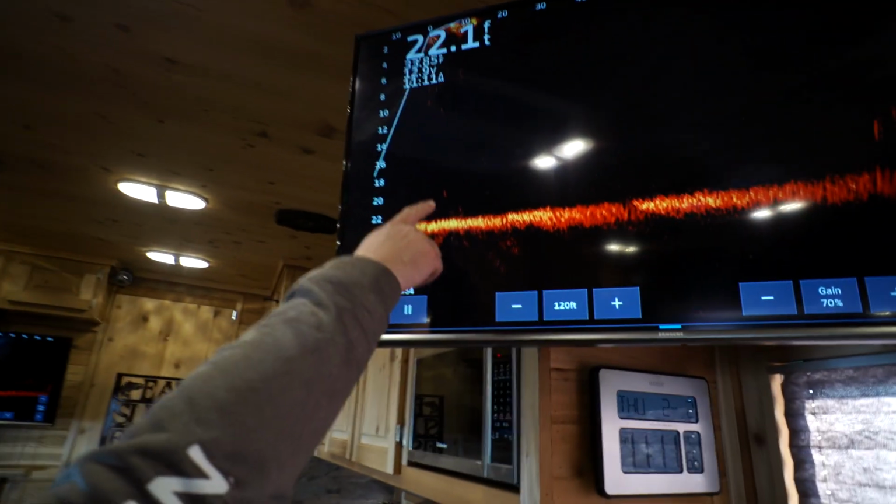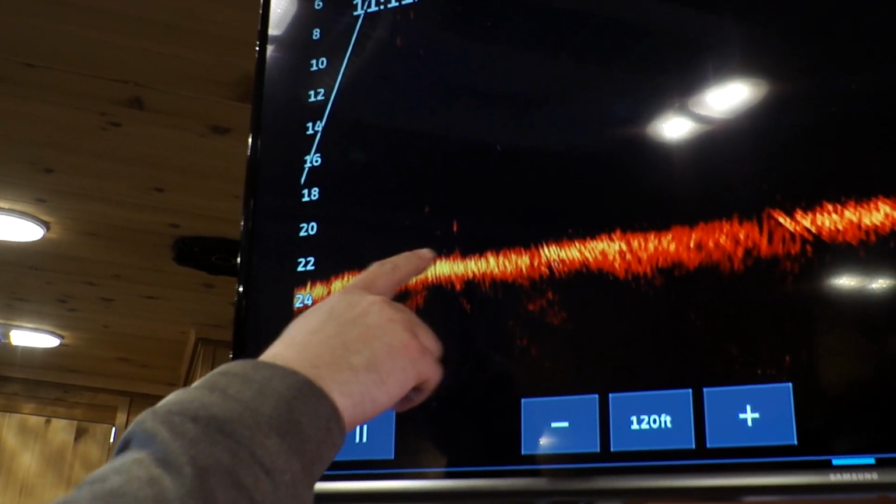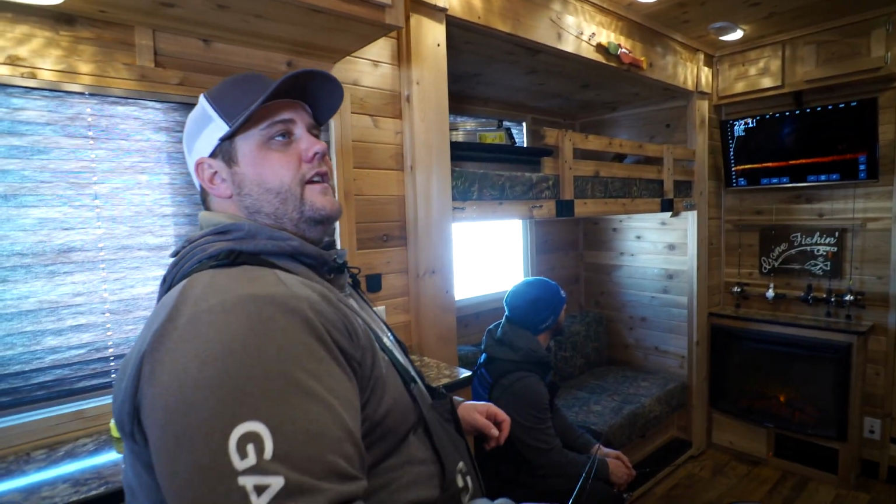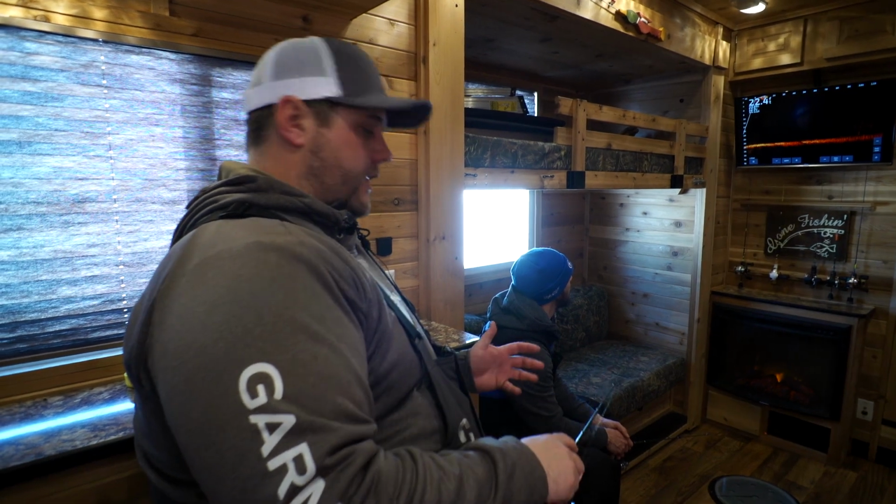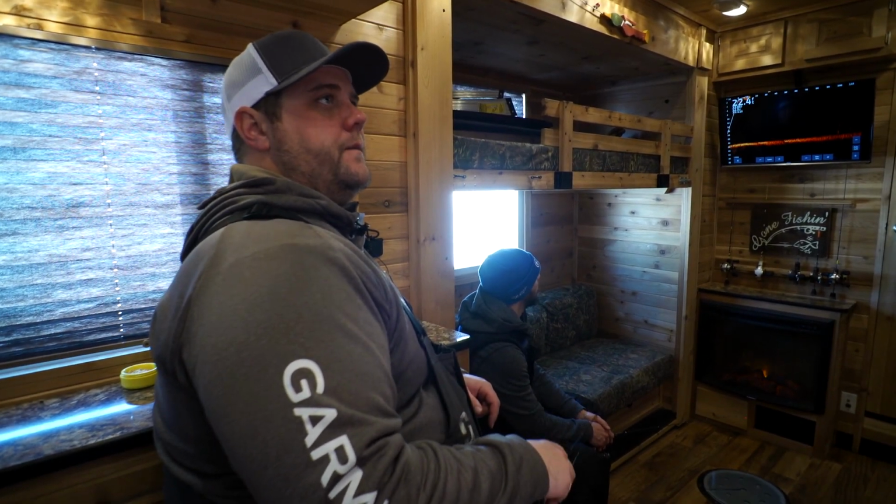If you look here on the TV, actually, that's my bait right here that I'm lifting up right there. And then when Scott lifts his, it's right there. So we're actually able to watch both of us on the TV. We only have the one unit for both of us. We don't have to have a bunch of units on the floor to be able to see these fish. So this is pretty cool, actually.